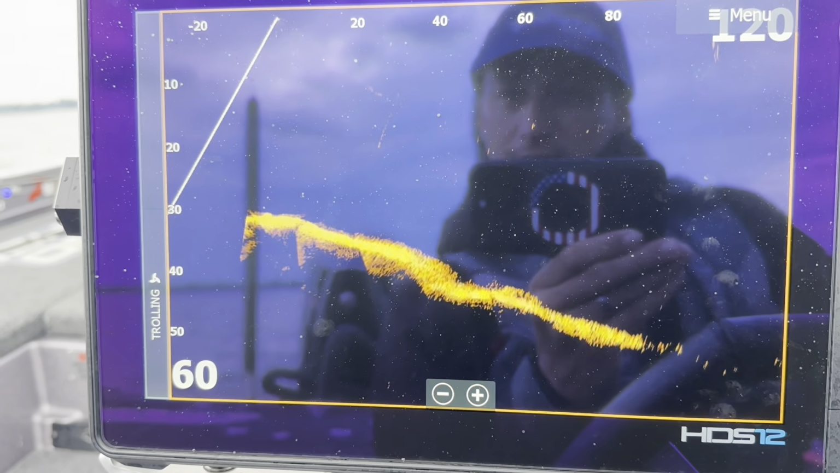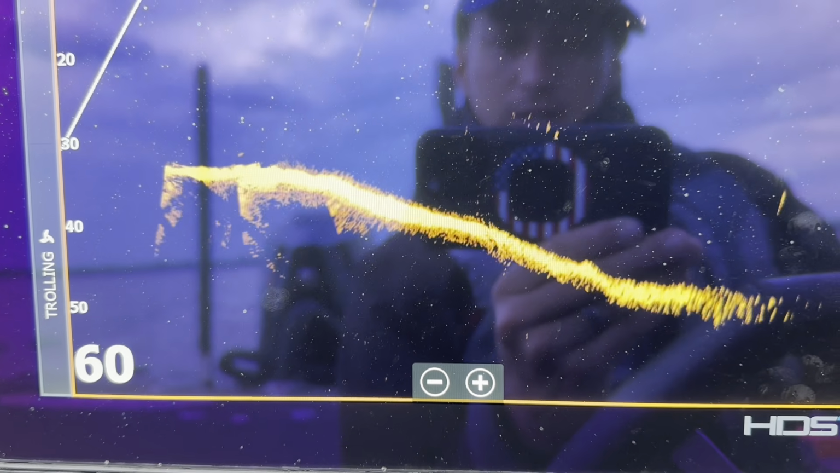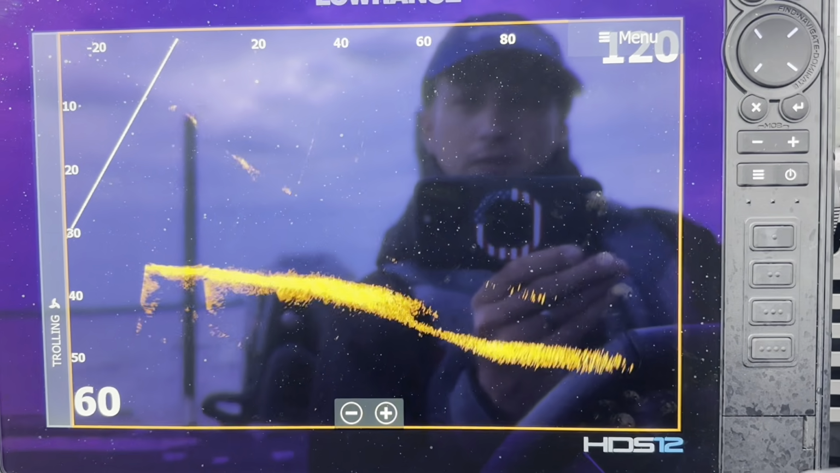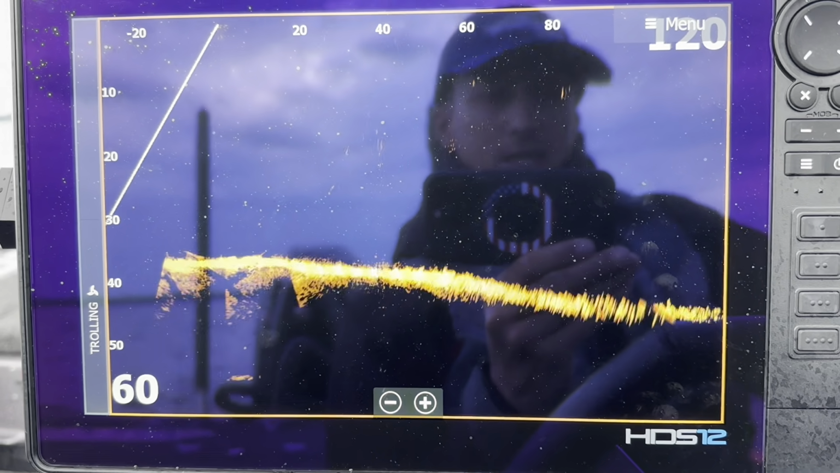What was that? There's one right there next to that rock. Hey, there's another something. That guy suspended a little more there. That one out there, about 80, 90 feet. Nice to have this set out to 120. That way I can see a good distance